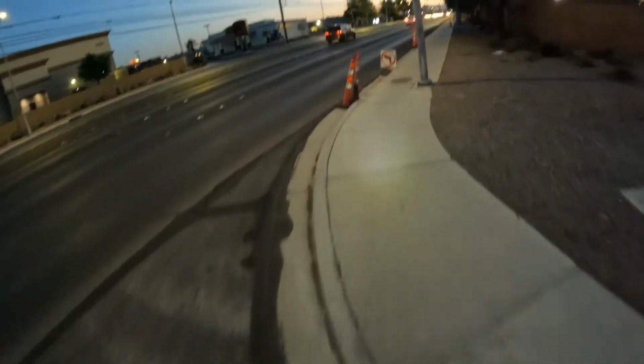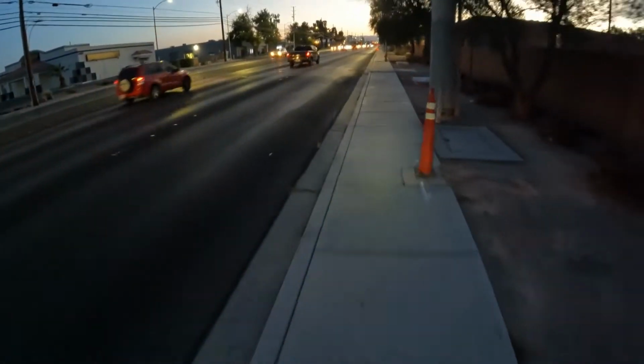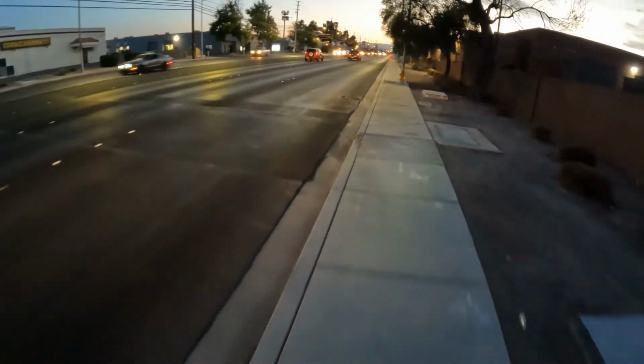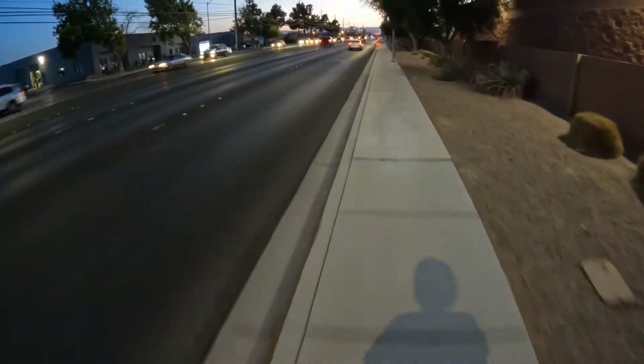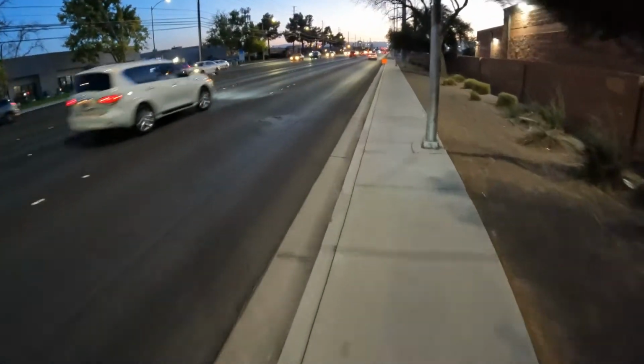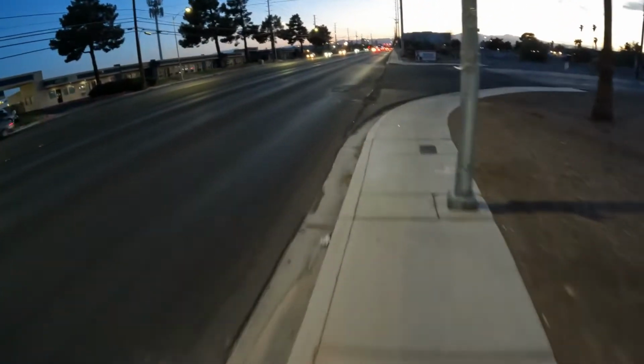This is more or less the same way we went to do the top speed run on the Ruckus. If I had a phone mount for this thing, I'd say we could do that right now on this. The manufacturer says 18.6 miles per hour, I want to say. The speedometer has gone up to 20 on flat ground, so I don't know.